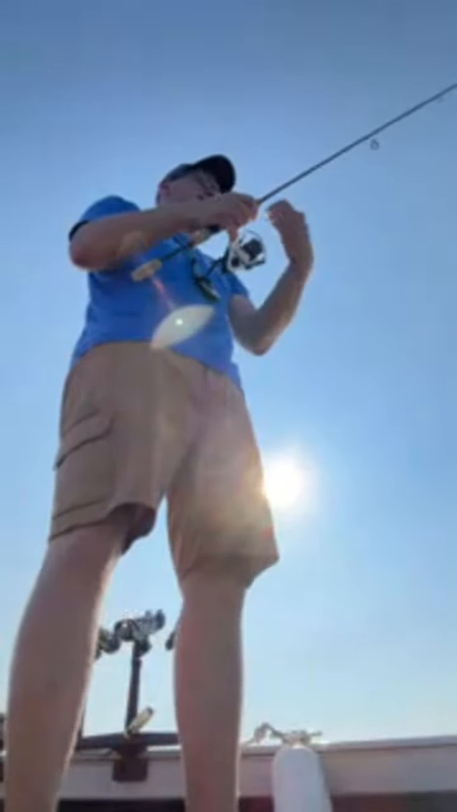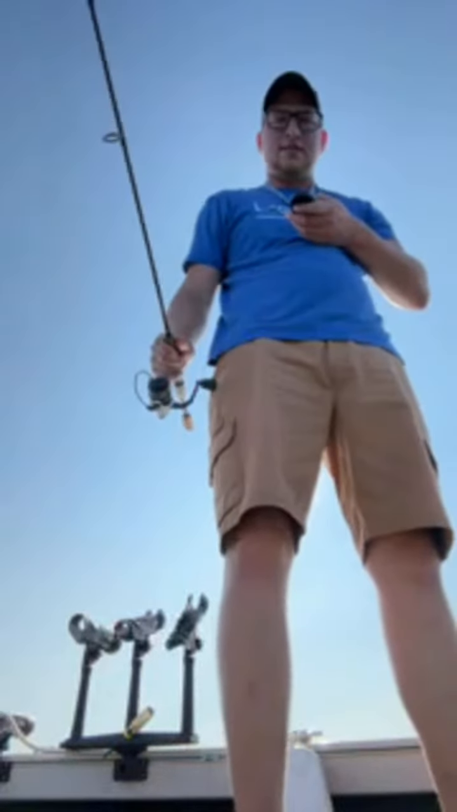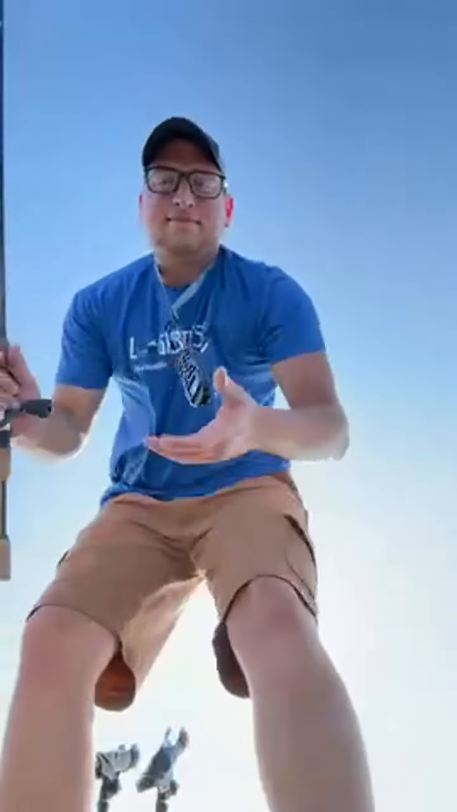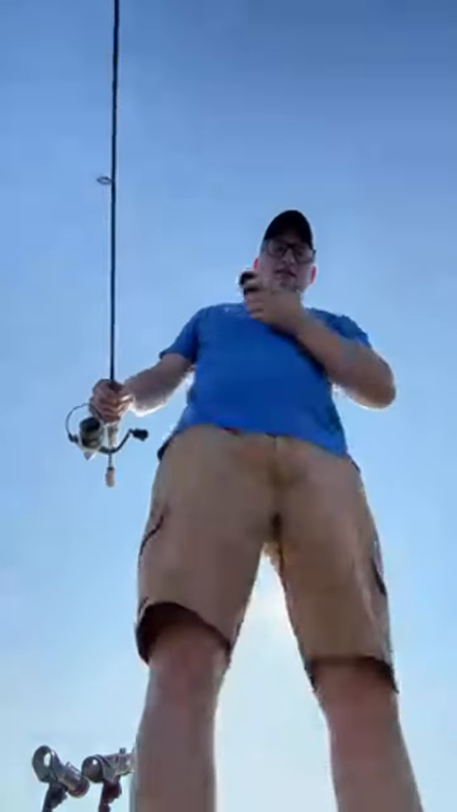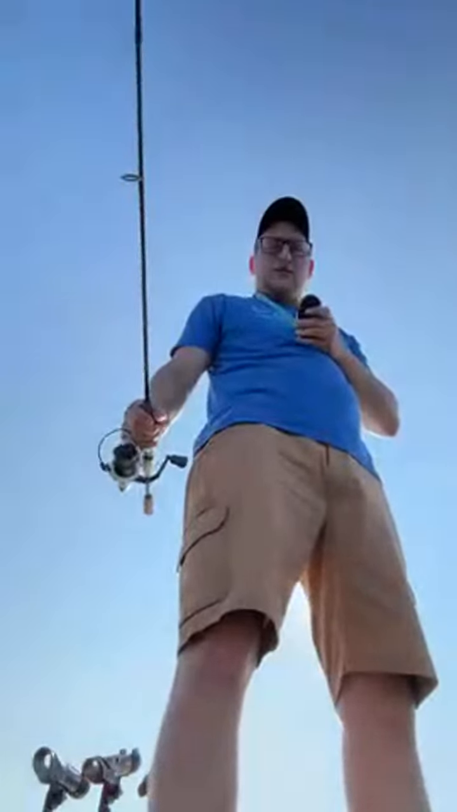Dang, all that driving, we only came in 3 foot. There's one. It's 50 feet this way. We just need one more. It's not that hard when you got LiveScope.